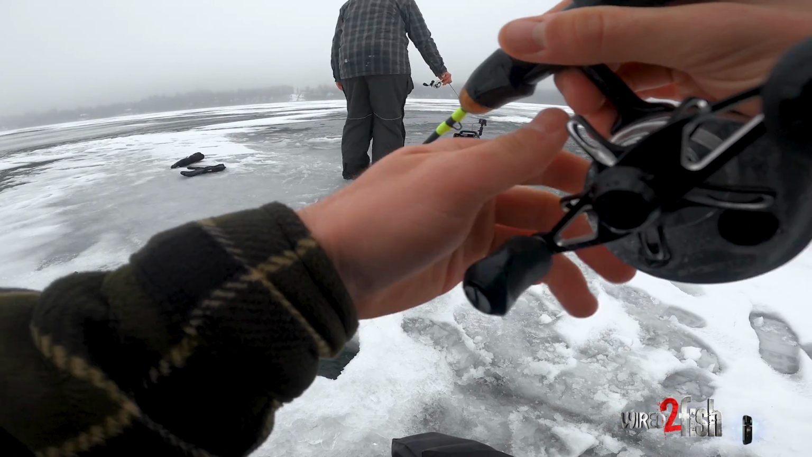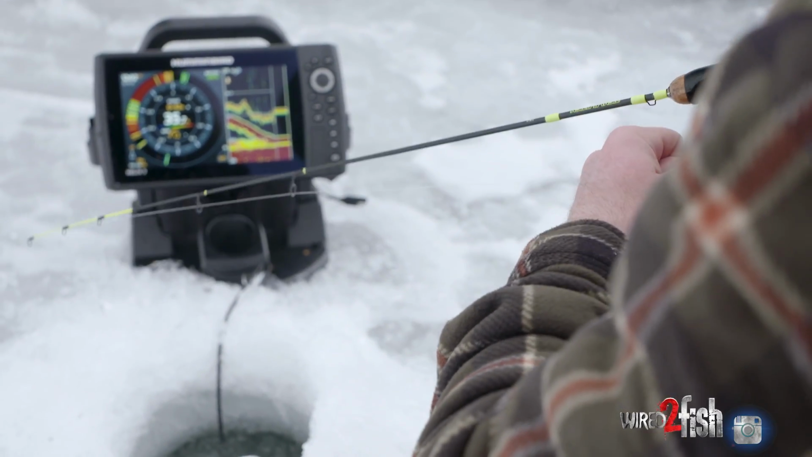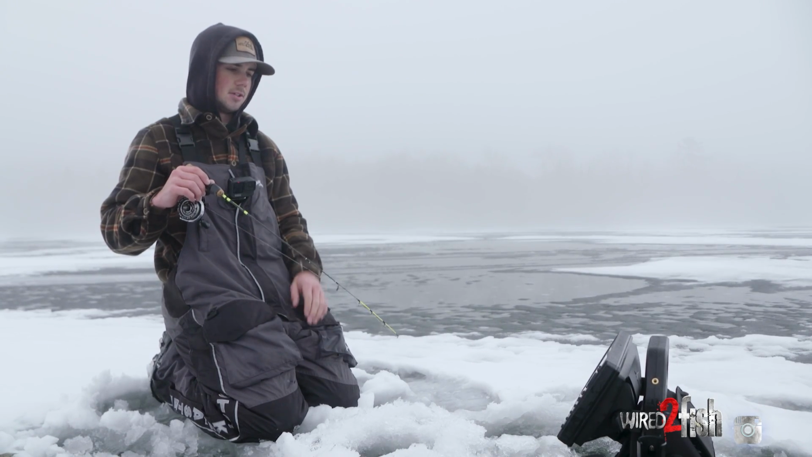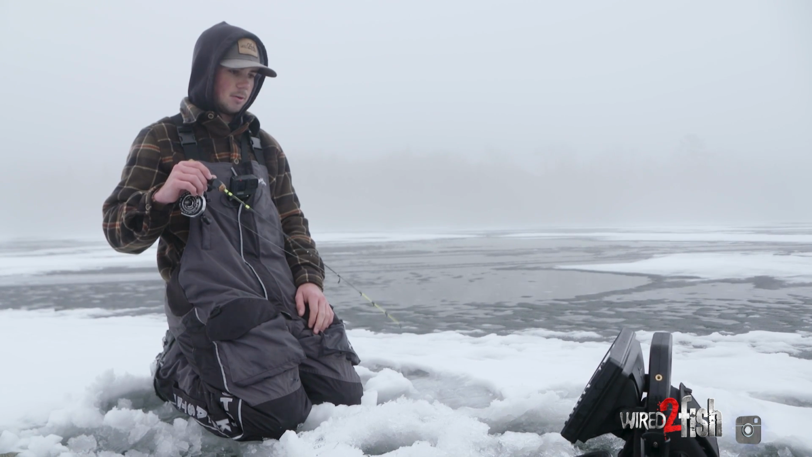There's no coiling of the line, and I feel like it allows you to get your bait down really fast, which in this deep water is pretty important with these moving crappies. And so we both have pretty similar setups. I just have a jig and a plastic on. Nick has a little spoon on, and fairly straightforward crappie setup.